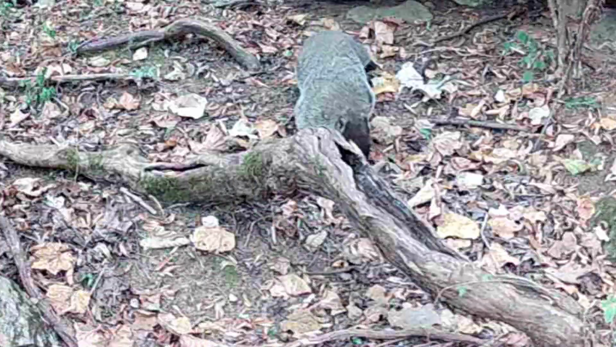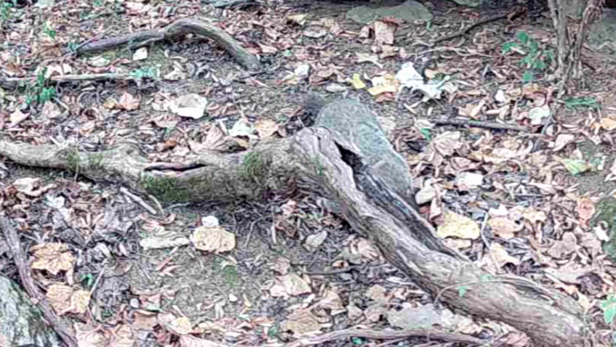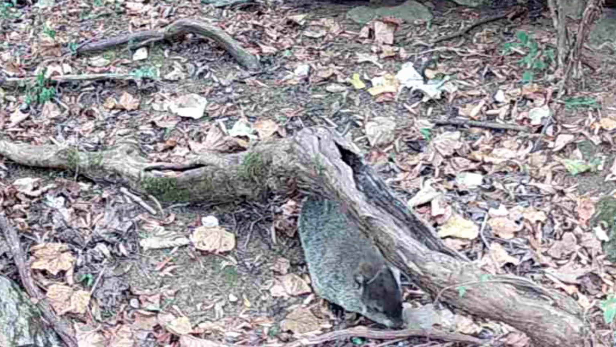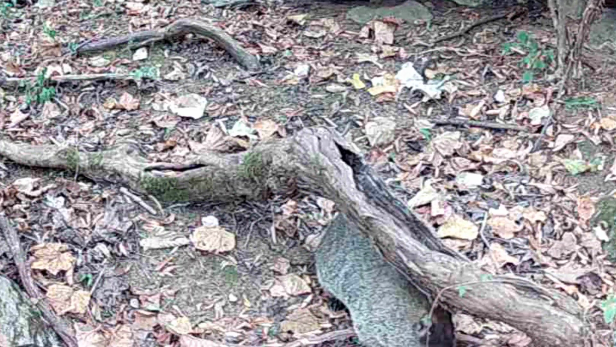Now remember, these are a week behind, so it's hot weather right here. But they're up running around. This looks like Diane. I can't really tell. Diane, I think's bigger than Dirty Dan. Unless I see them together, you can't tell them apart.